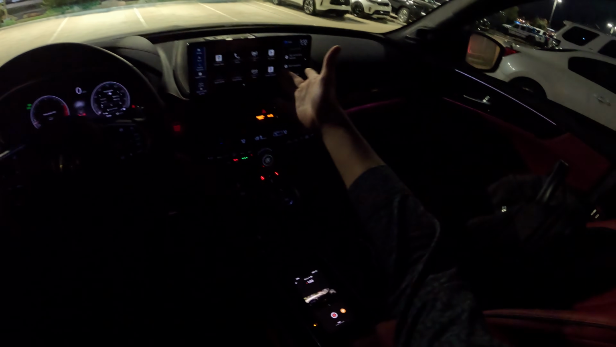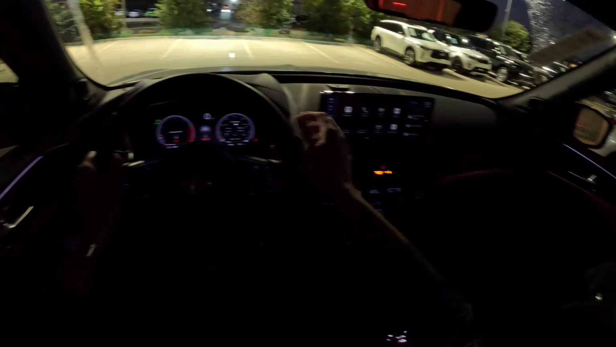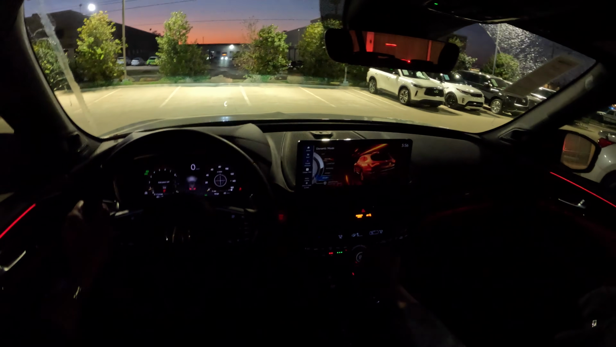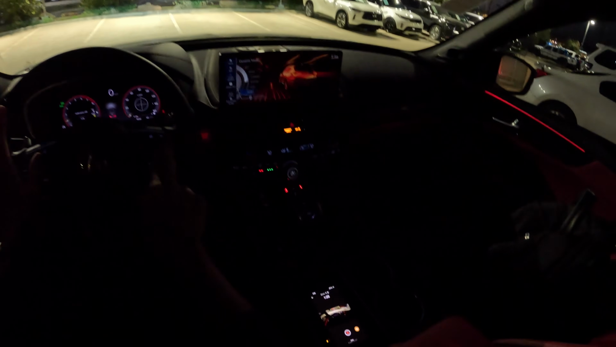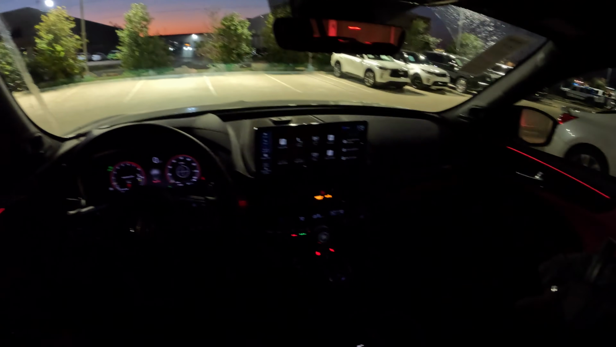Obviously, you have the touchscreen in the 2025 and 2026 models with wireless Apple CarPlay and Android Auto and Google Assistant. I'm going to put it in Sport Plus, as I always do. Also, obviously the steering controls and everything are backlit. It's white in the steering controls and all that. And yeah, let's walk around the car real quick, and then we'll get out on the road and go for a quick drive.